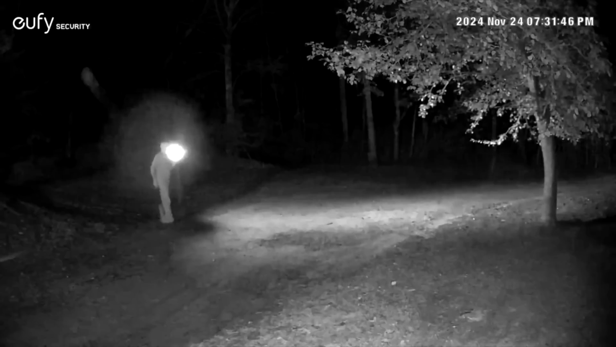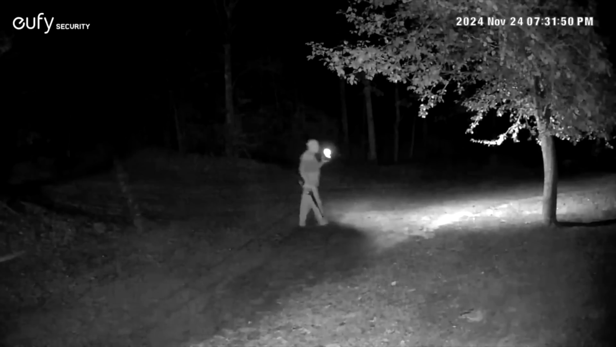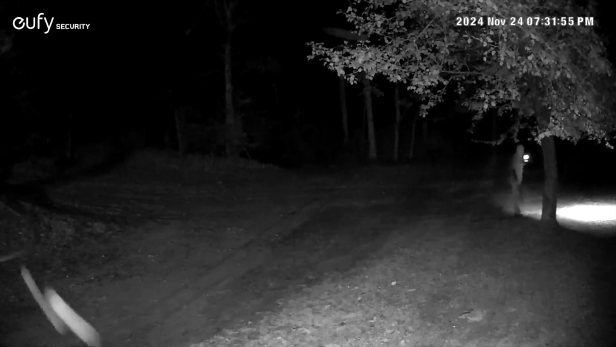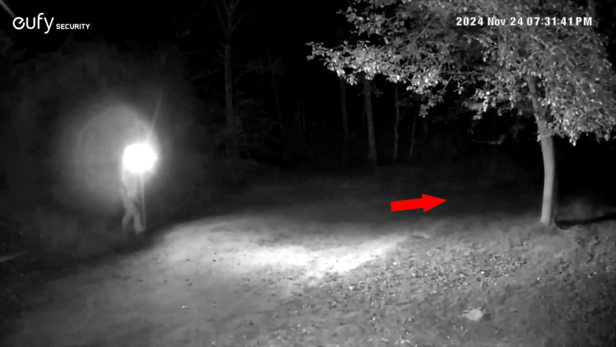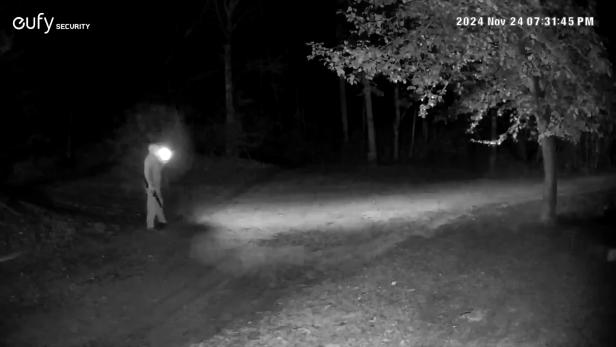Paranormal investigators say these orbs aren't always just random lights. Some believe they're spirits making themselves known. Others claim they're something darker, energy-draining entities that bring cold spots and bad luck. There's even a theory that these orbs are beings slipping through from another dimension.